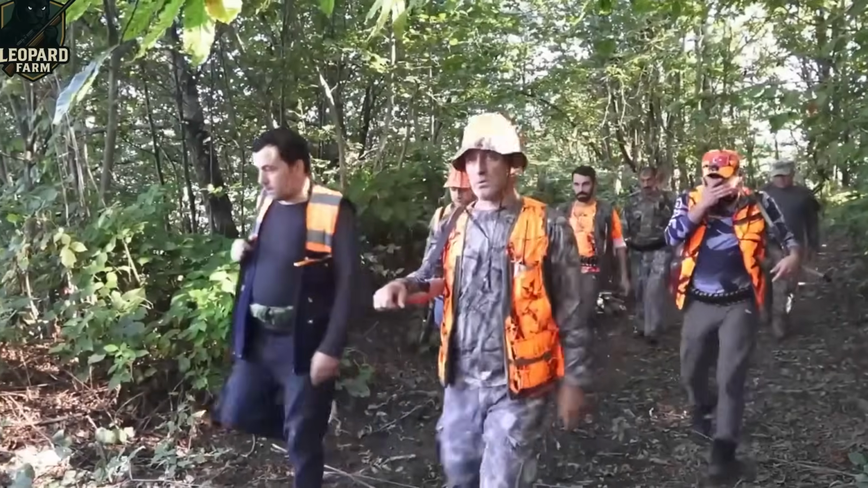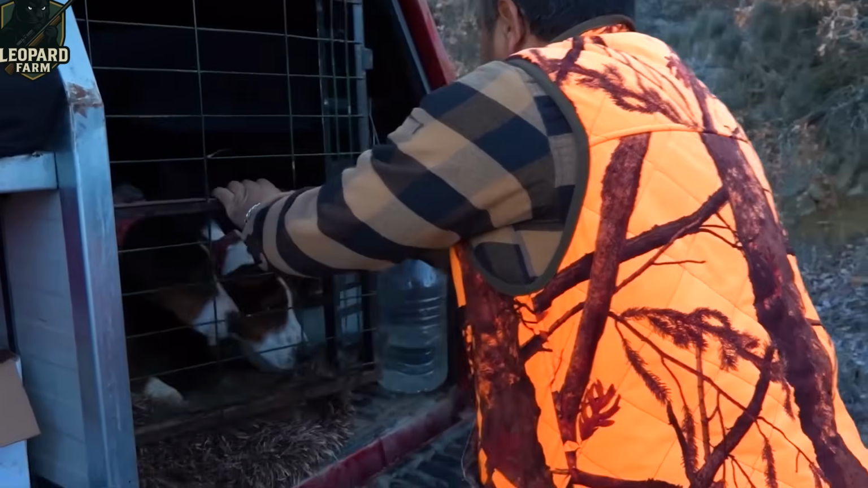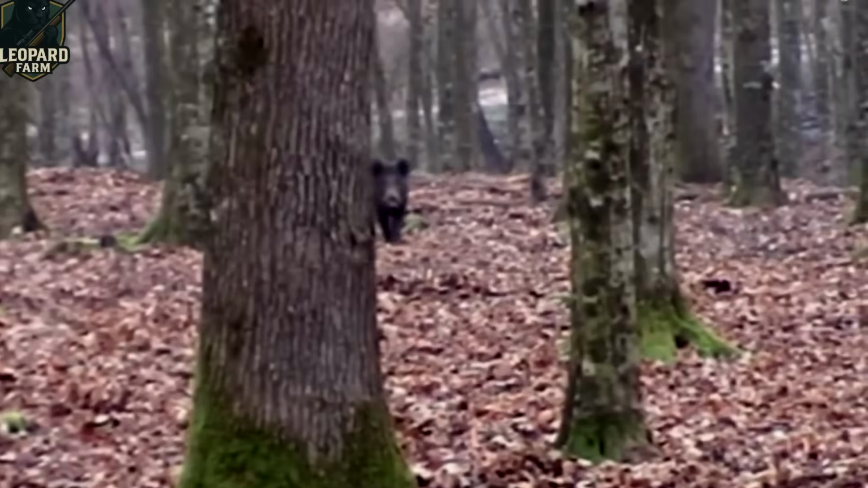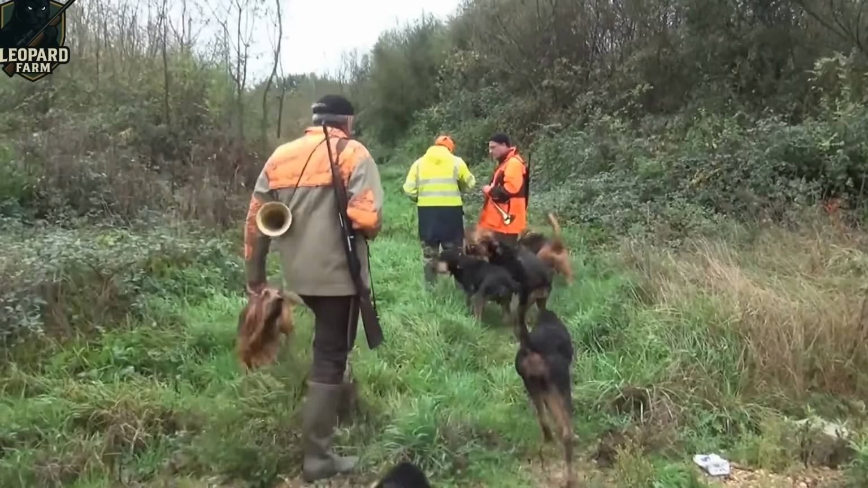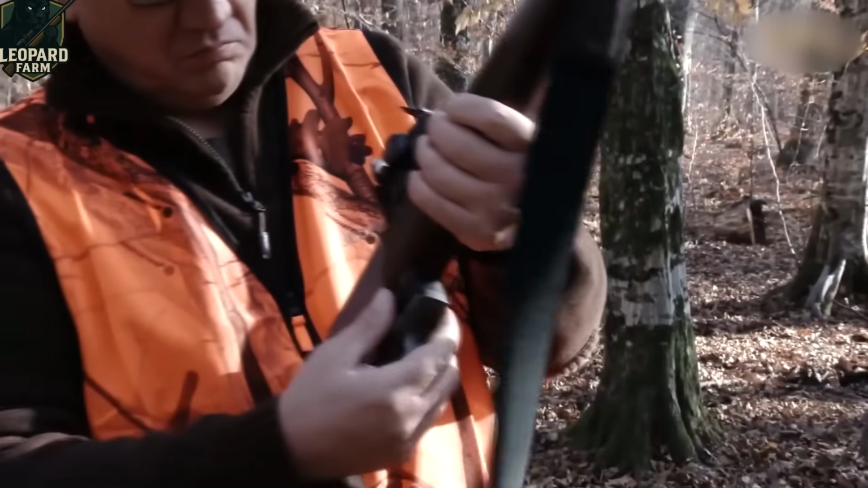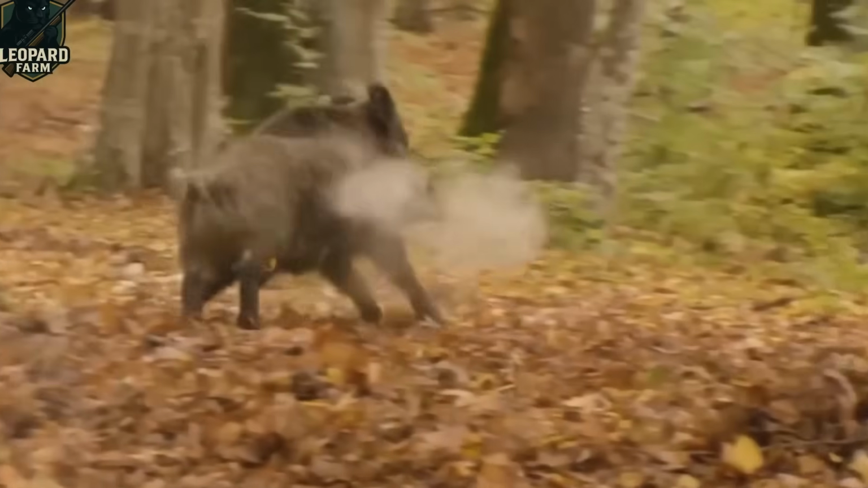Our first mission led us to a sprawling field dotted with dense thickets, prime real estate for those sneaking thieves. We rolled up with our trusted pack of hunting dogs, who hit the ground running, noses to the wind, and zeroed in on a scent in no time. My buddy and I gripped our rifles, hearts pounding, as we closed in on the rustling bushes. Out of nowhere, a massive boar charged out.